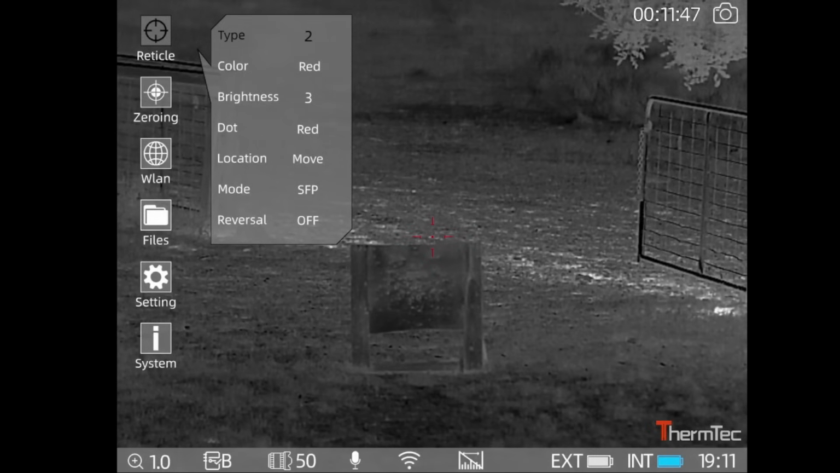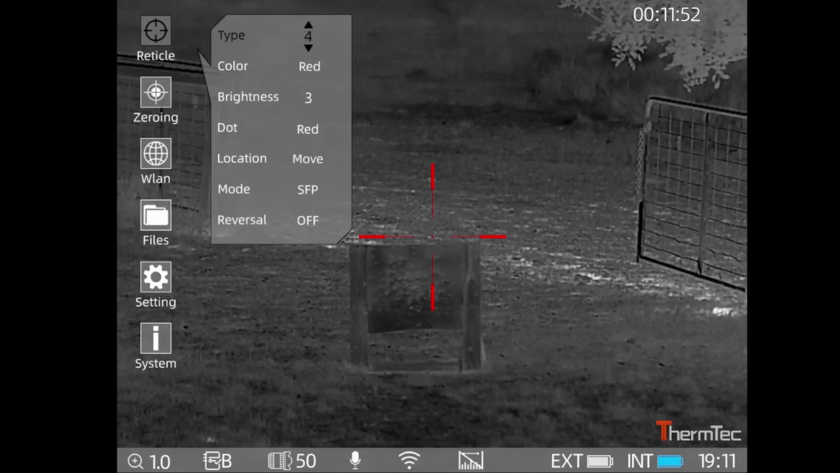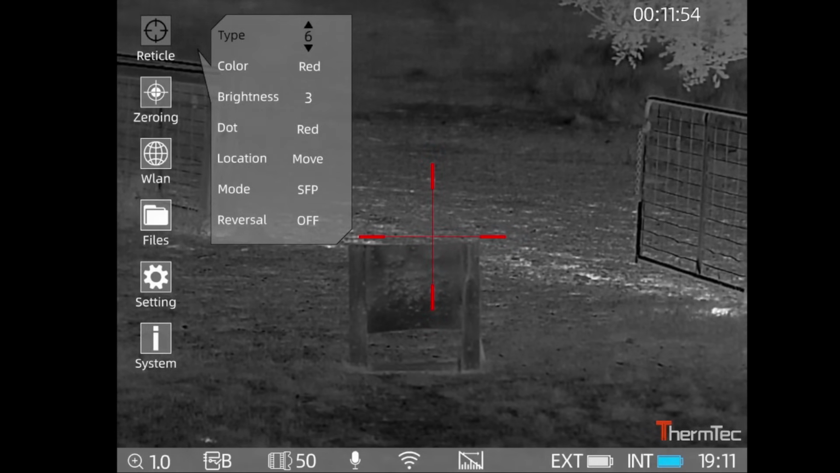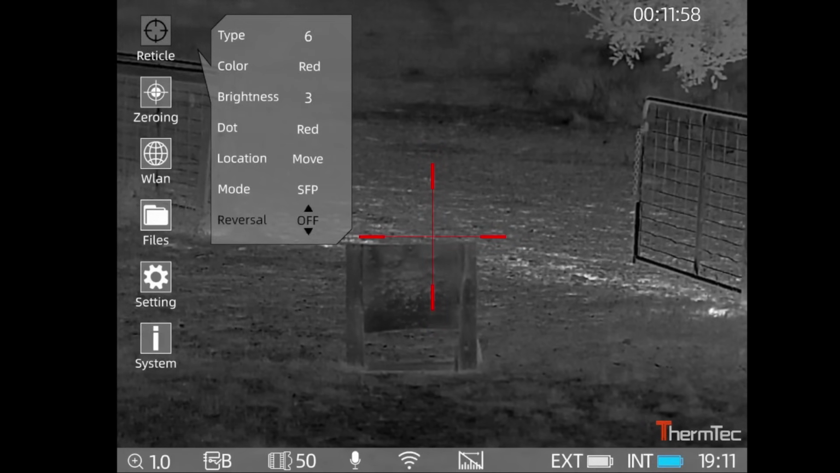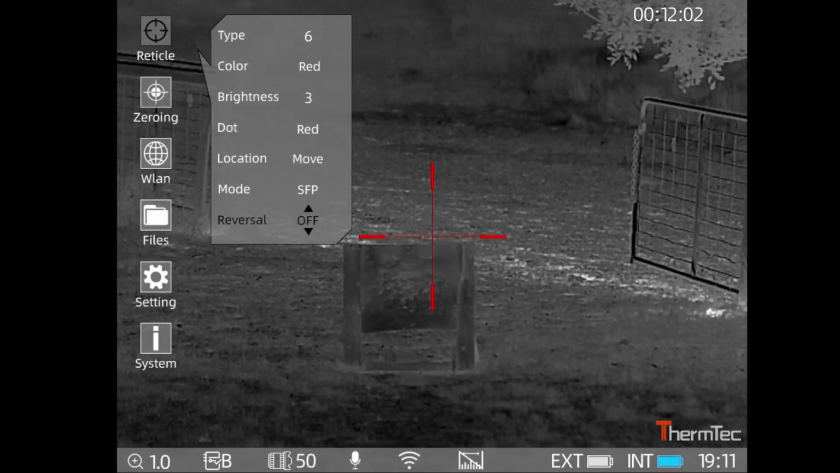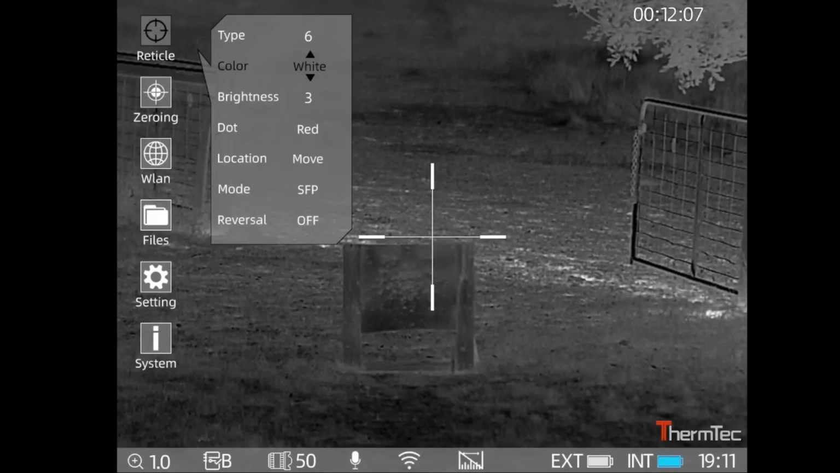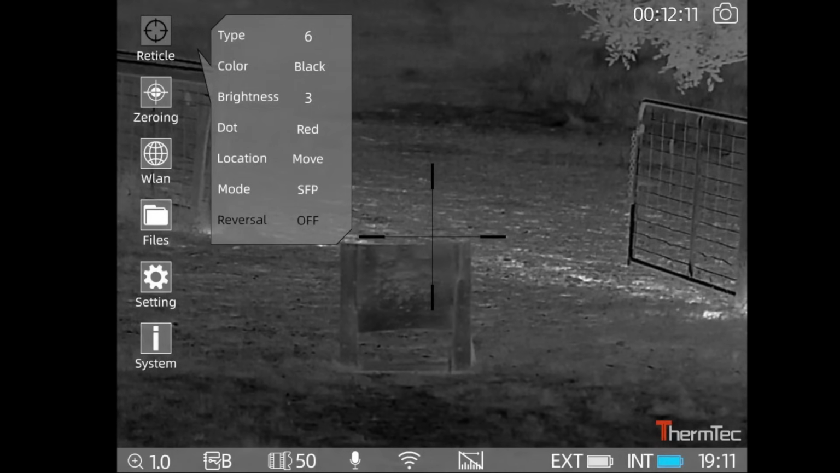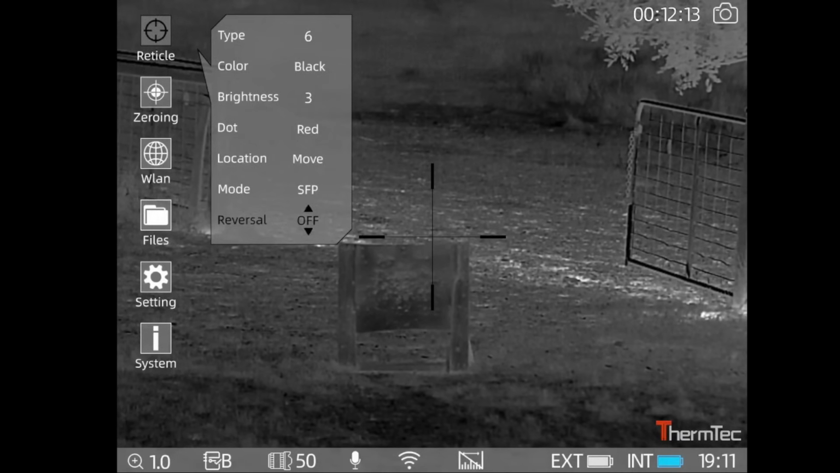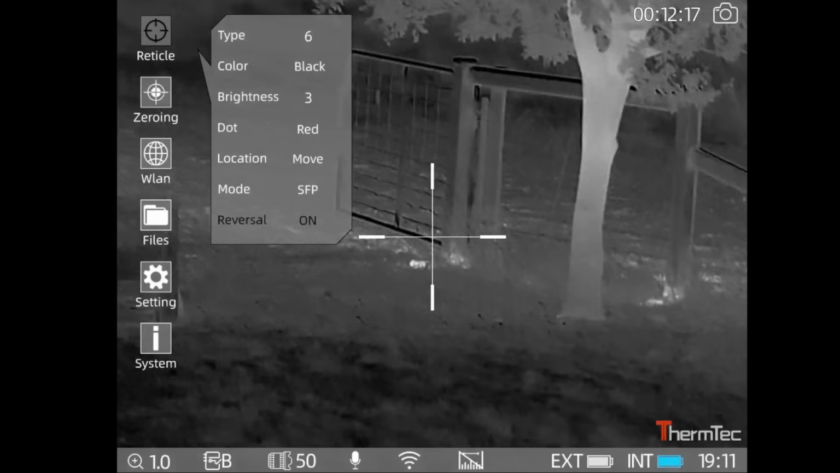Now here, if we go to reversal, I'm going to change back to this crosshair, and change that to, well, it doesn't work when it's that colour. If I go up to black, and then go back down to reversal, turn that on. So then look at this, when I go on to something warmer,